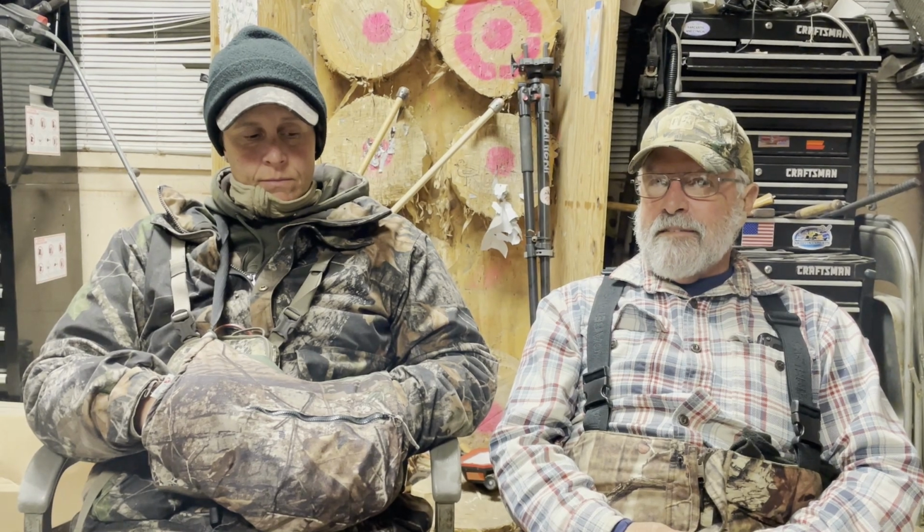We were going to count to three and shoot, all three of us. Just as she counted two, mine started moving. It's hard enough getting two of them to stop at the same time, but three was. I could have sworn you shot though. It must have been the echo off the barn or something. We were like 10 minutes later, and he's like, I never shot. I thought you did too.